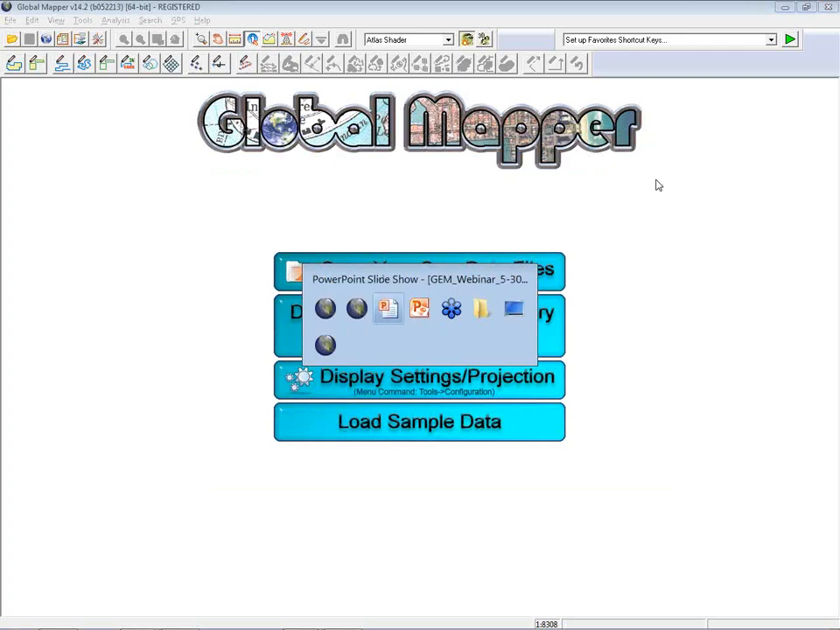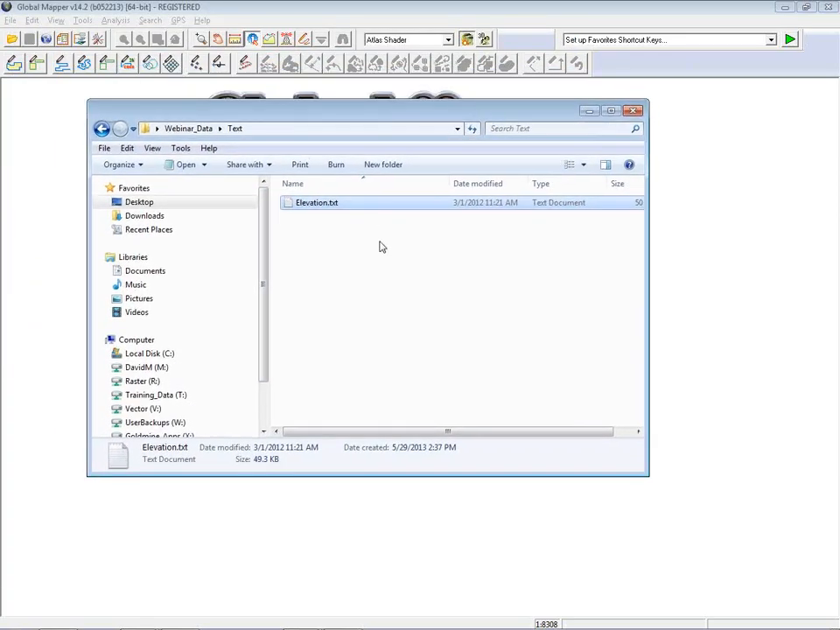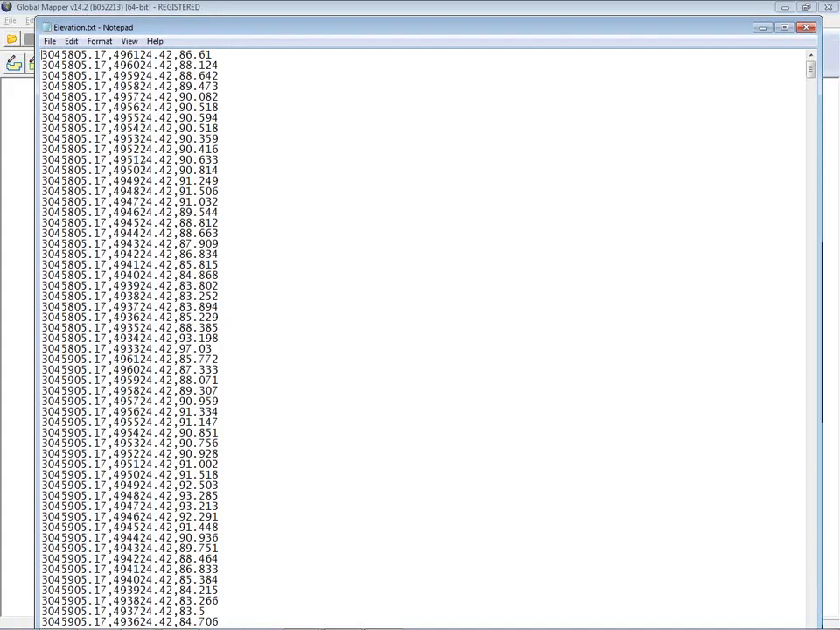So another source of elevation data is simply an X, Y, and Z file. I'm going to show you an example of a simple text file that contains simply an X value, a Y value, and in this case it also has a Z value. These are eastings and northings in this context, but this could also be a latitude and a longitude, again with an elevation value assigned to it. We're going to go ahead and import this and generate elevation data from this very simple file.